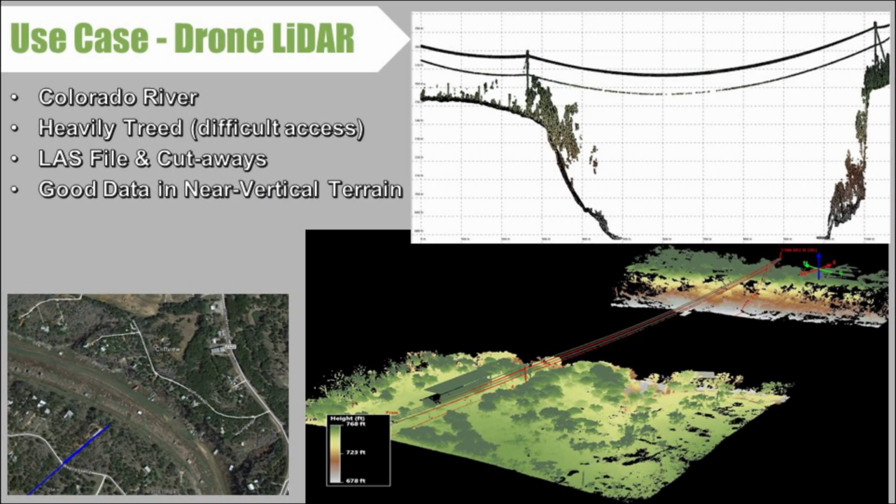Here's another use case example over the Colorado River. The time we flew this, there had been a lot of heavy flooding through the area. This is a good example of a heavily treed area that's very difficult to access, trying to measure what's going on in the steep areas of the creek, which the cutaway on the top right shows. That's the raw data cloud without any of the trees cleared, but you can see we get a lot of tree coverage, we get a lot of good ground through that whole area.